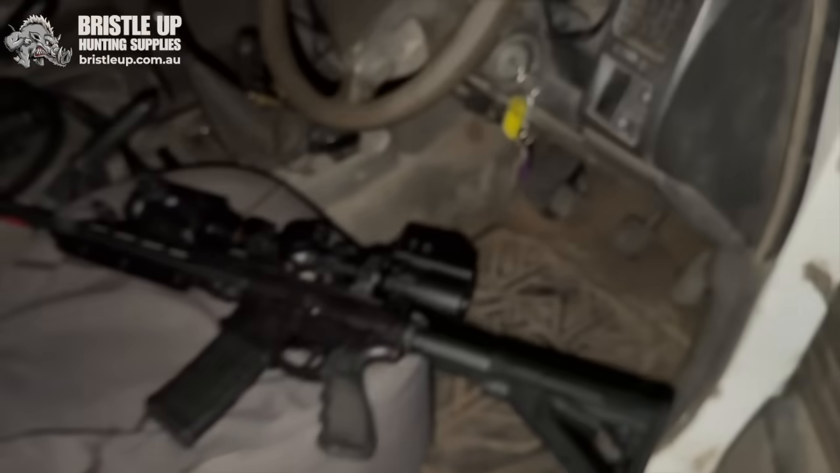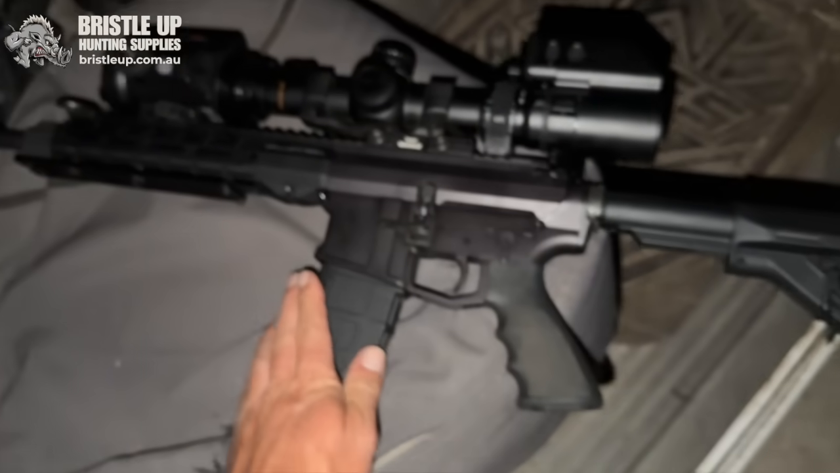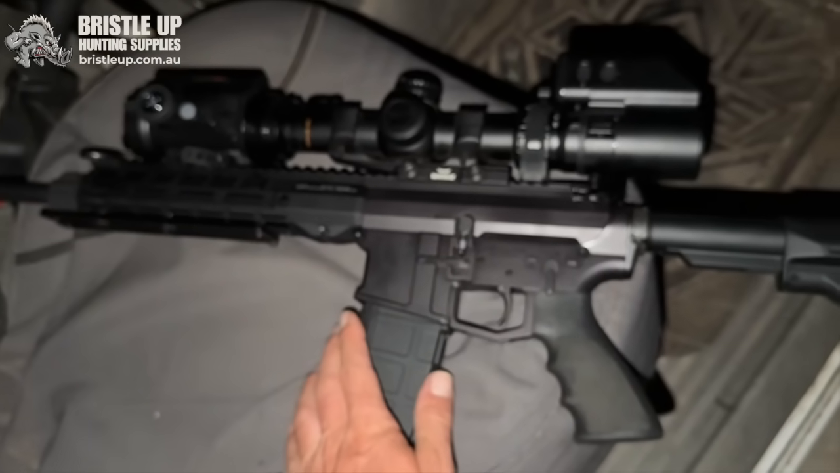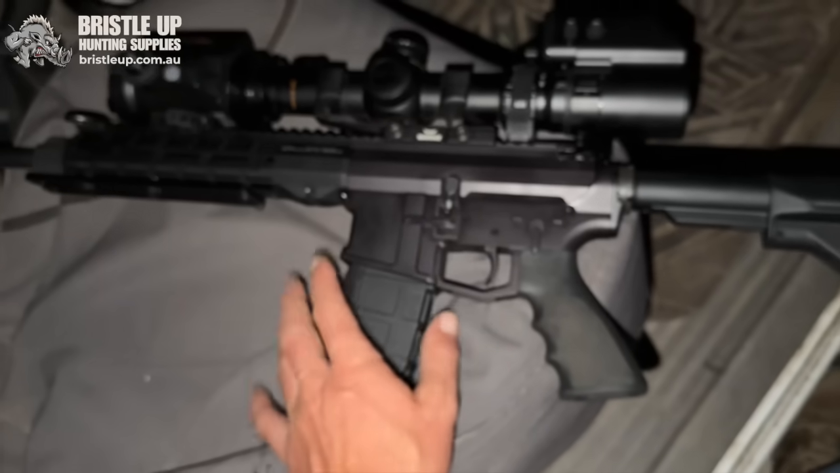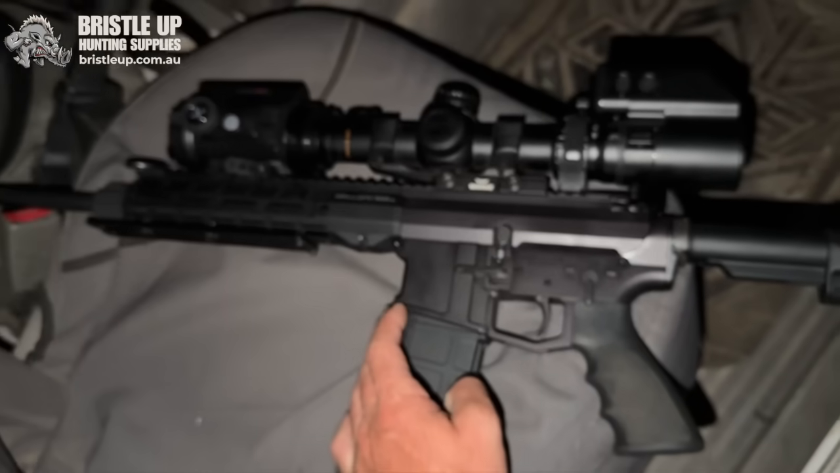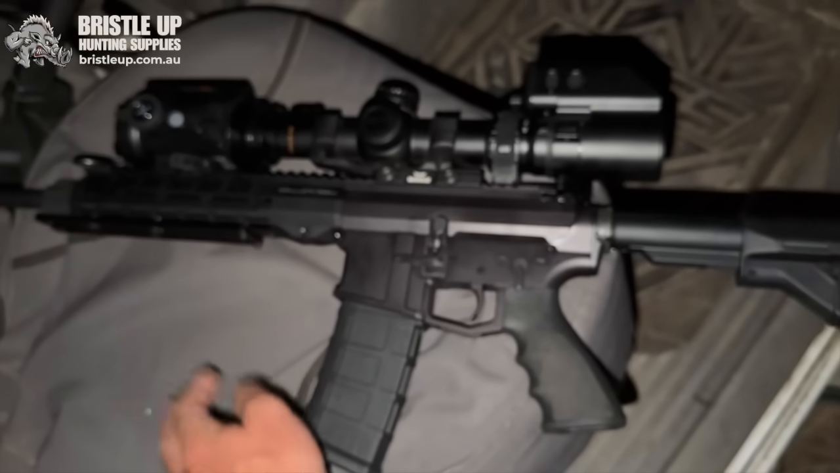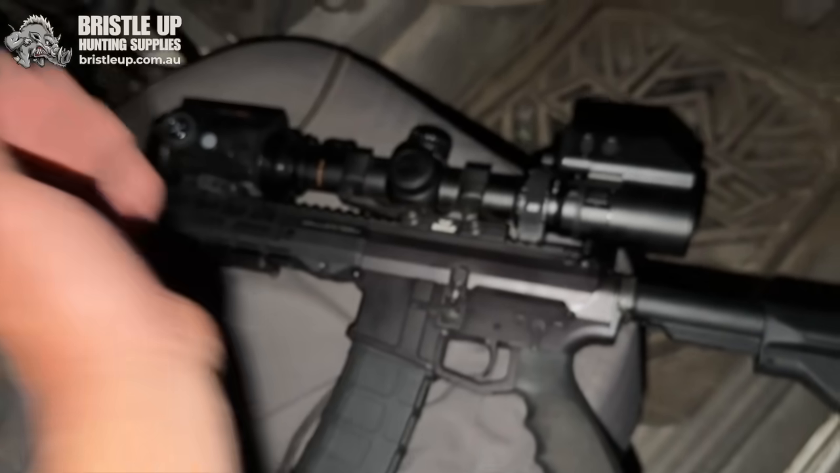And now, most importantly, this is the maiden voyage of the Oceania Precision Semi-Auto Resist in 2D3. I've never actually shot an animal with it yet, so hopefully we can find a cat or something to do that.